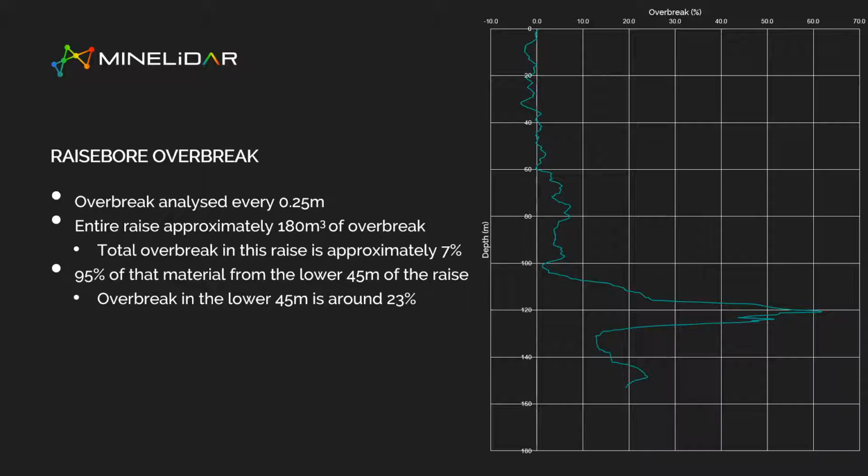So then we can look again in a bit more detail around what exactly is taking place within the rise. This instance was basically taken sections every 0.25 of a metre, and then we're able to quantify, I guess, roughly how much material has come out of the rise. Again, the stuff that's still hanging up there and the like. So over this rise, about 180 cubic metres of overbreak, and so about 7% total over the entire rise length.